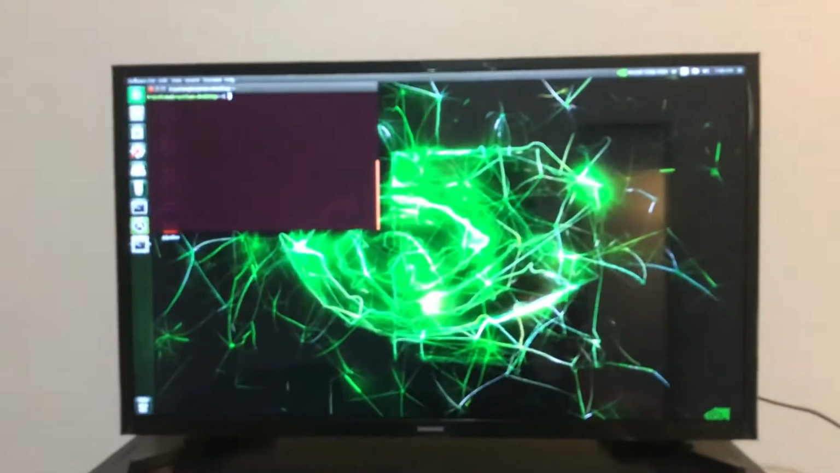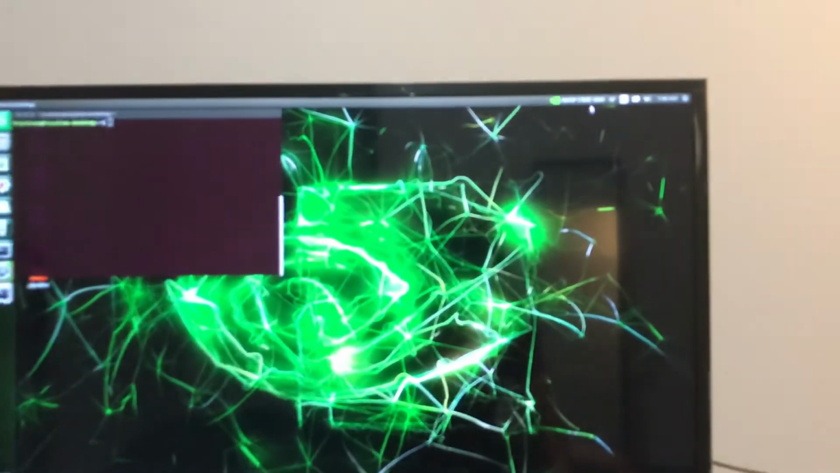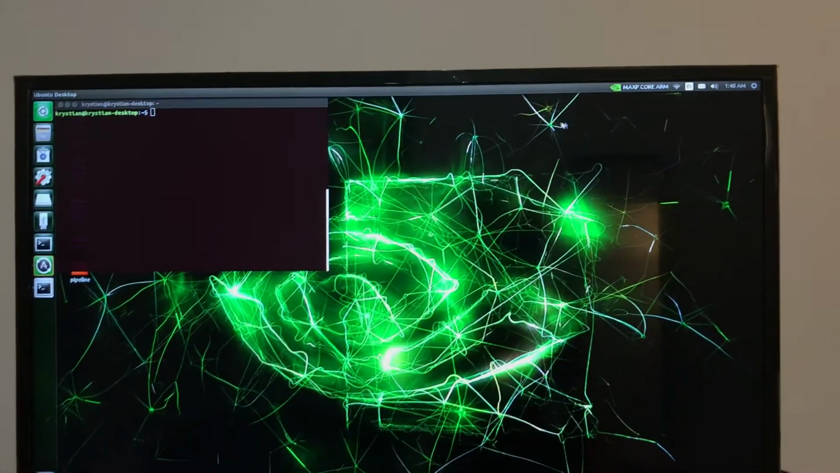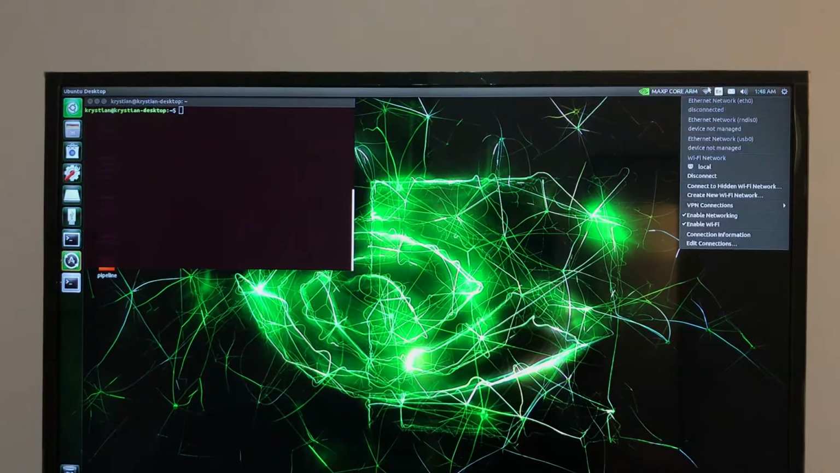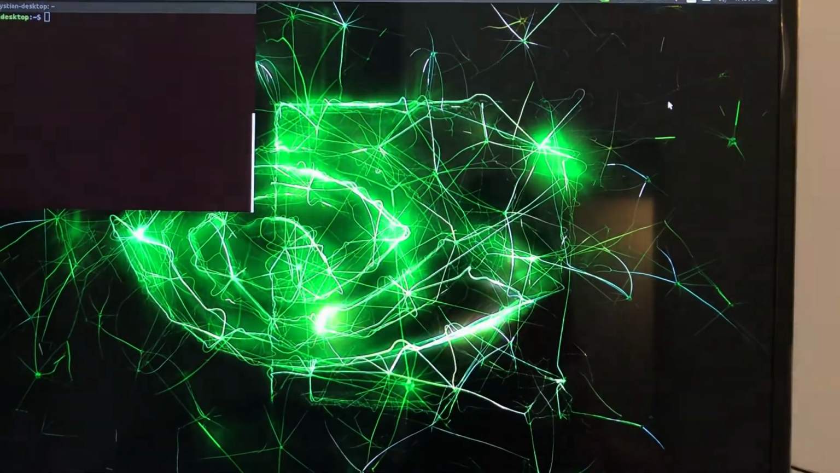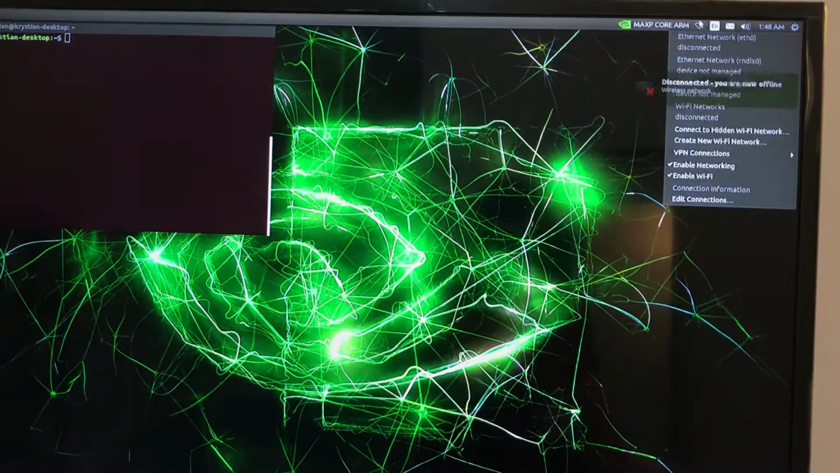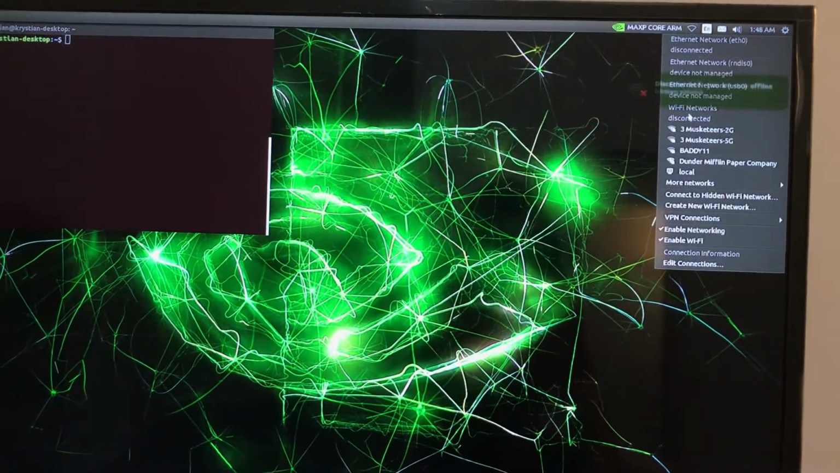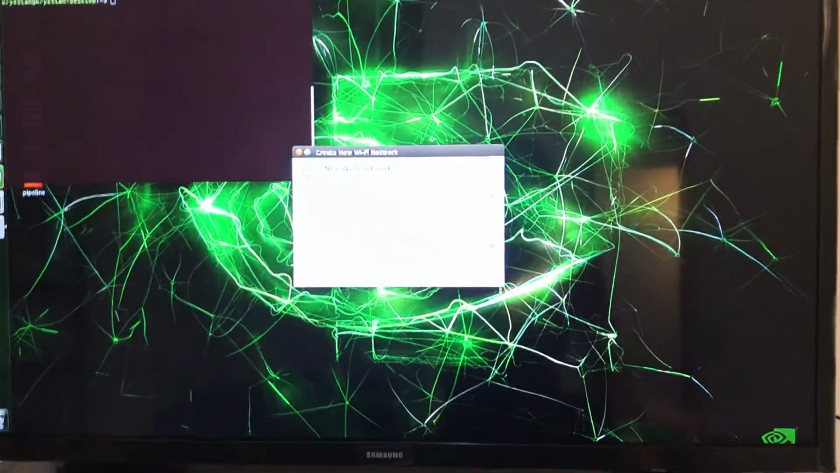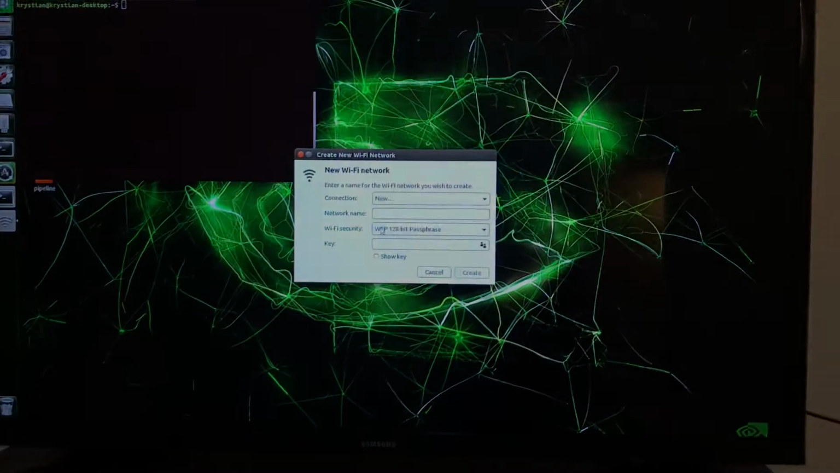What we're going to do is quickly set up a wireless network. I'm already connected, but I'm going to show you real quick. I'm going to disconnect, go to the wireless settings, and create a new Wi-Fi network. This is how you would do it.